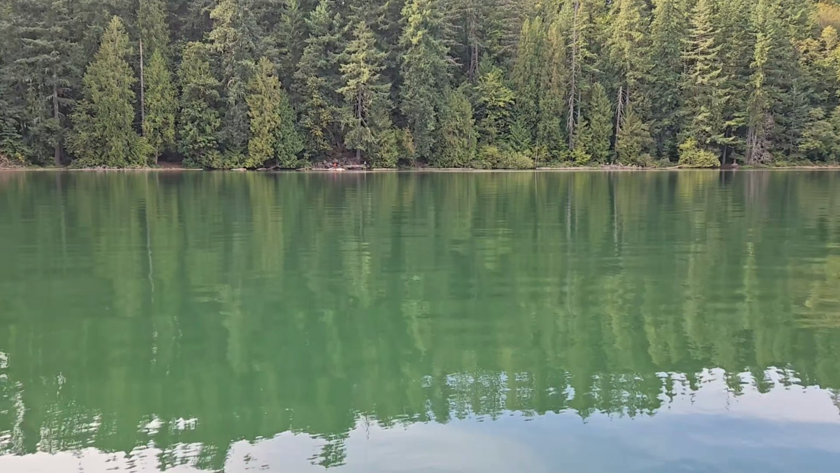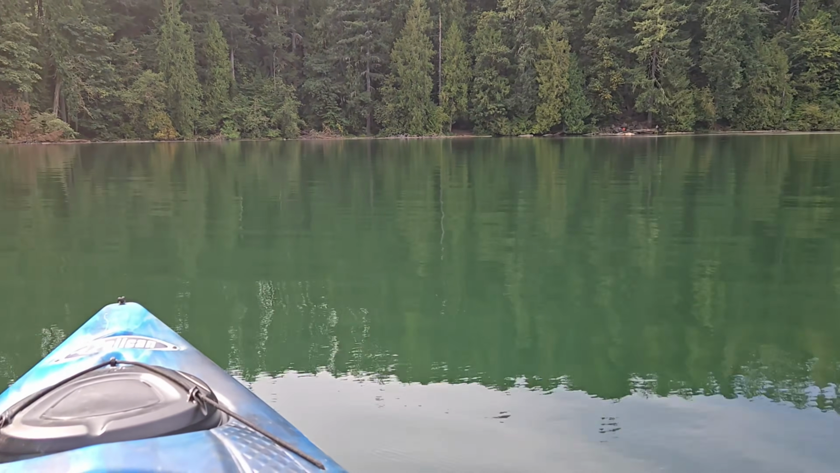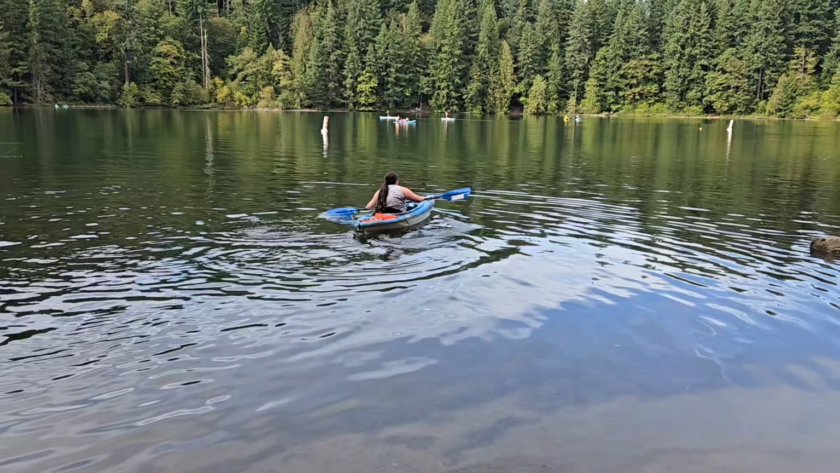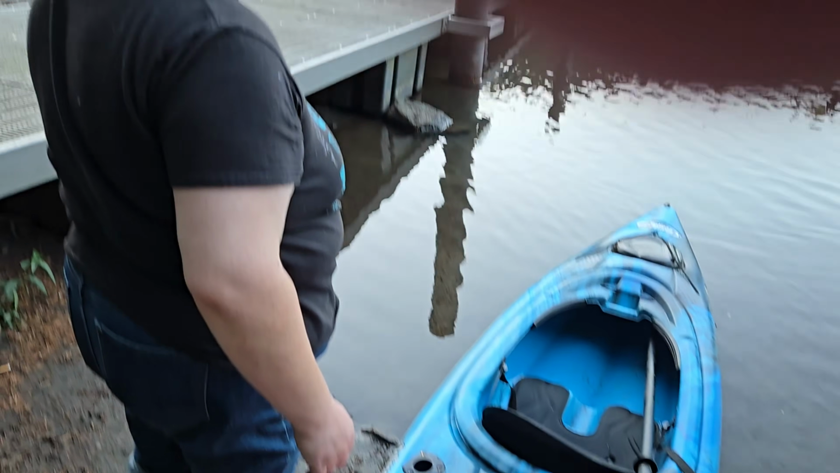And we did put the kayak in, floated around a little bit, and it is really enjoyable. So if you guys are in the area, I do recommend it. It's very quiet, except for when it's not, I guess, but it's the way it is in some of these public parks. Either way.